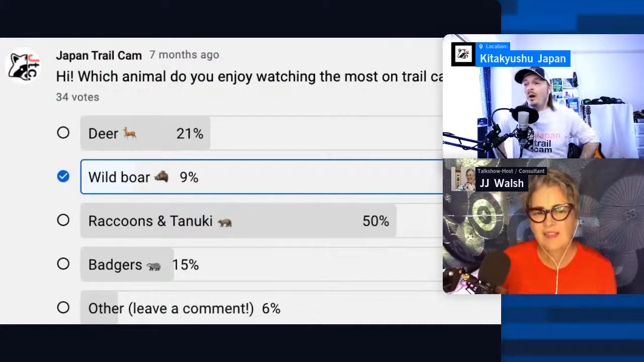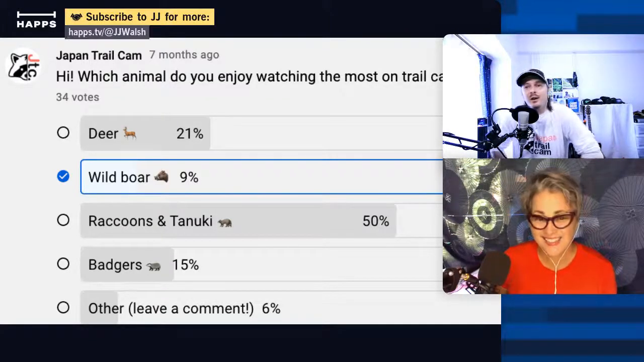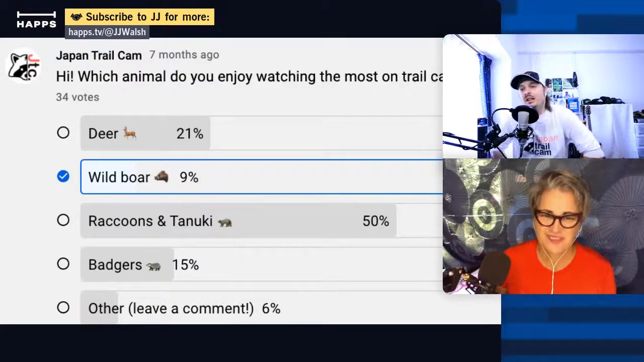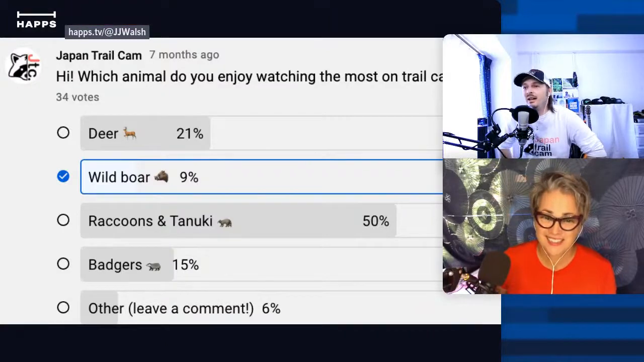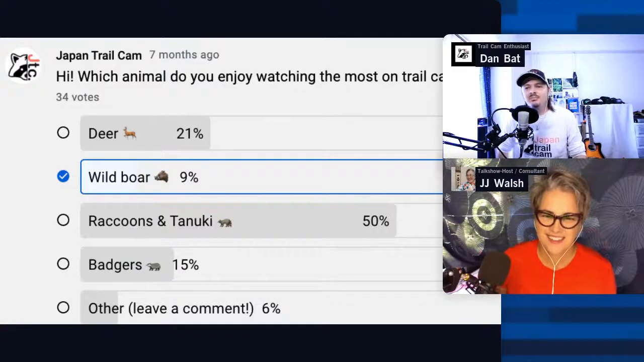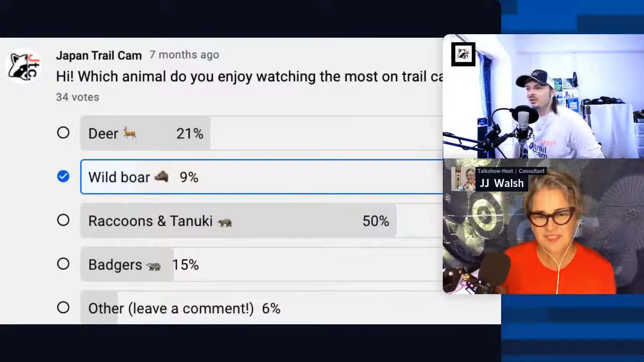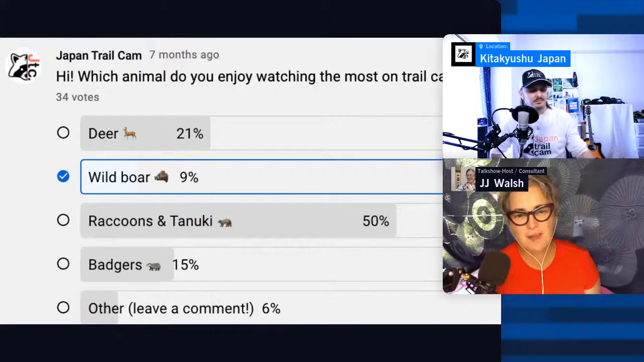But wild boar, I definitely agree with you. Wild boar make for good videos. They are rambunctious. They have so much personality. They can run crazy fast, and they roll around in the mud, and sometimes they'll bring their babies into the shot. Six or seven babies in the shot. For sure, wild boar are great. This is something you must see all the time.